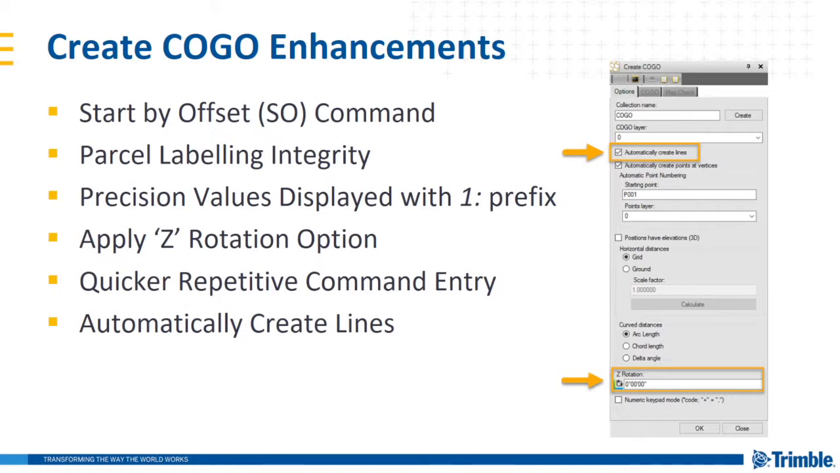After creating parcels in the Kogo collection, we've enhanced that you can now continue to draw additional line work and create additional parcels in the same collection without affecting the names or properties of the previously created parcels. That's that parcel labeling integrity point. This supports a workflow in which, when working with large projects, you can create Kogo line work and parcels in batches while maintaining the integrity of your parcel naming and labeling scheme.